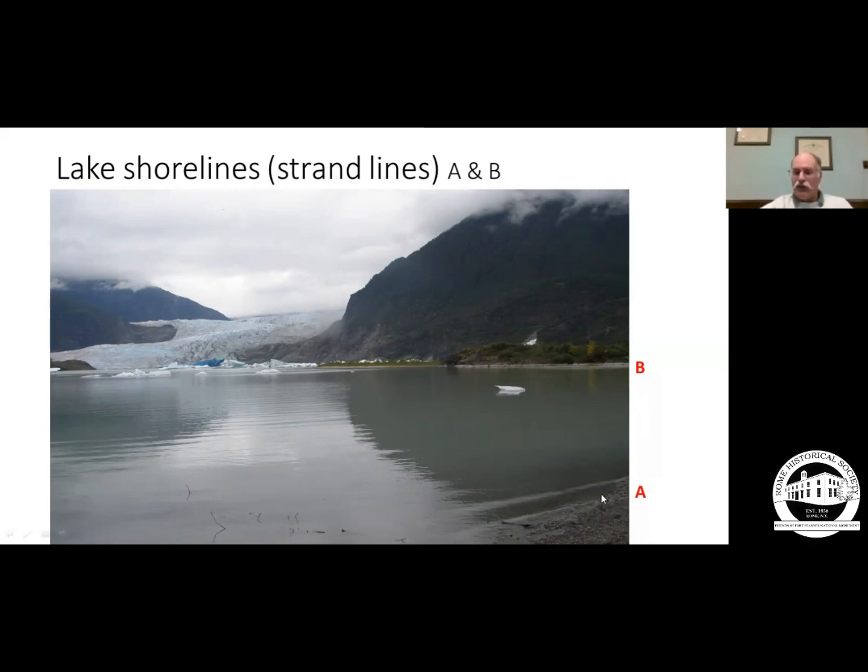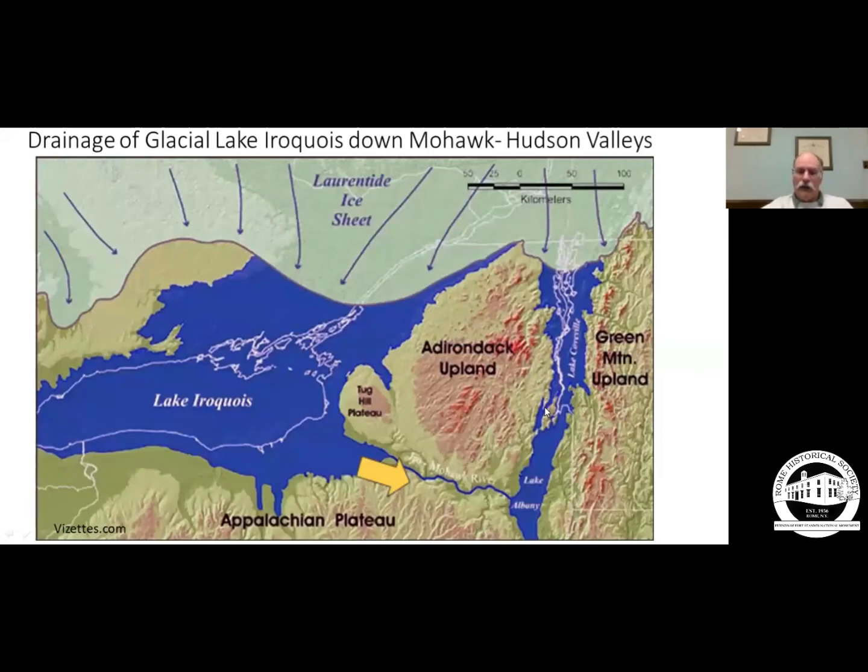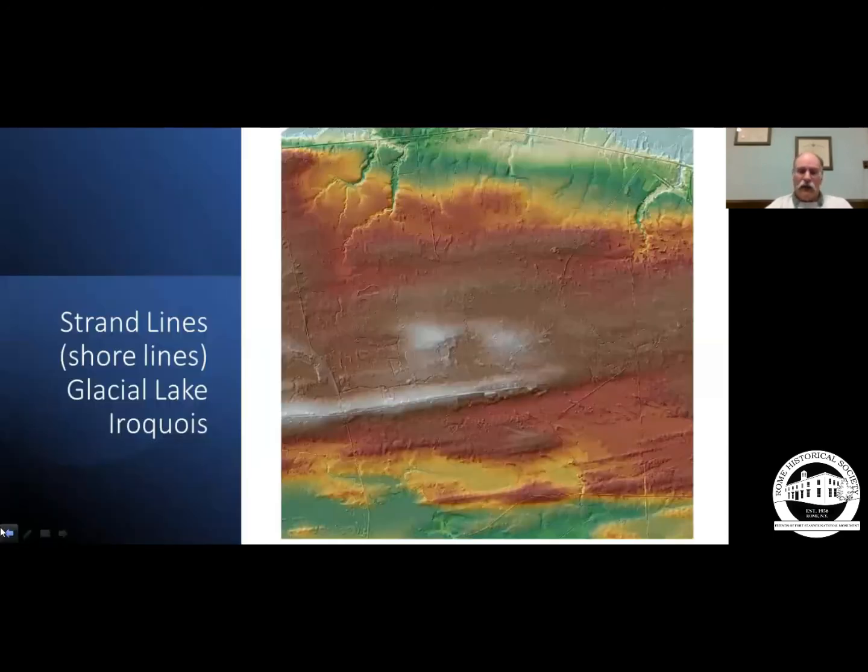Those are a series of shorelines. And as the lake rises or falls, it leaves strand lines here on the shore. And where Lake Iroquois was draining out through the Mohawk and down into Lake Albany, it left a series of strand lines or shorelines. And these lines are in the area just south of Oneida Lake,